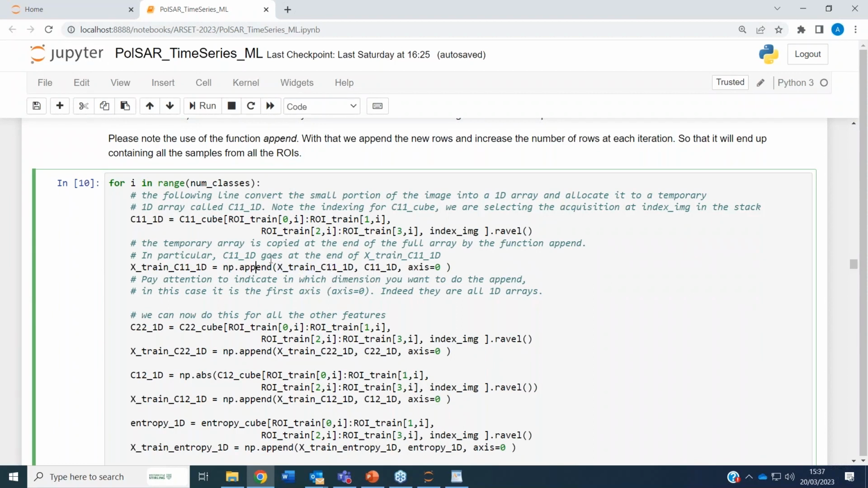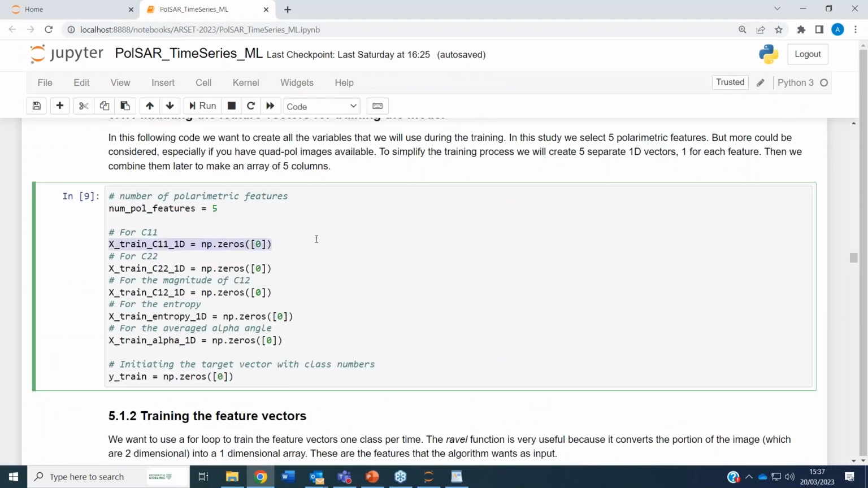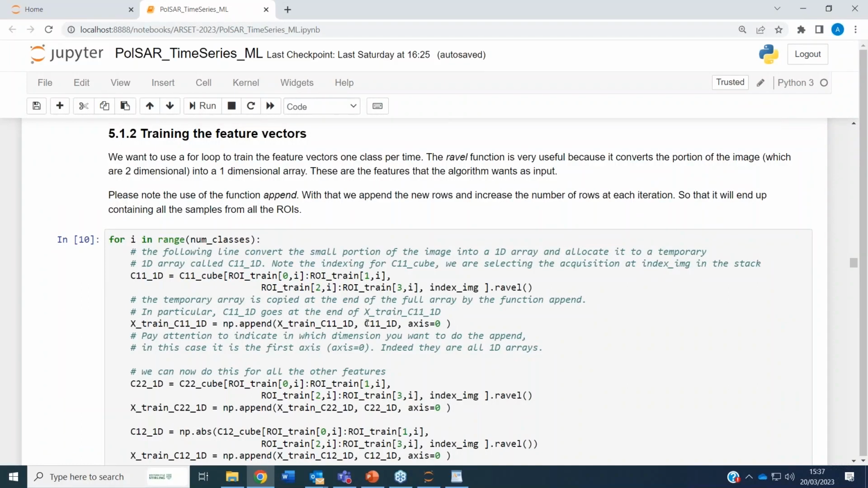So again, what the append does is take these values that we got from here, this 1D array, and push them at the back of this other array. At the start, X train is 0, it doesn't contain anything. So in the first iteration, it puts the elements of the first ROI in this array, which was empty before. Now it will contain the first ROI.